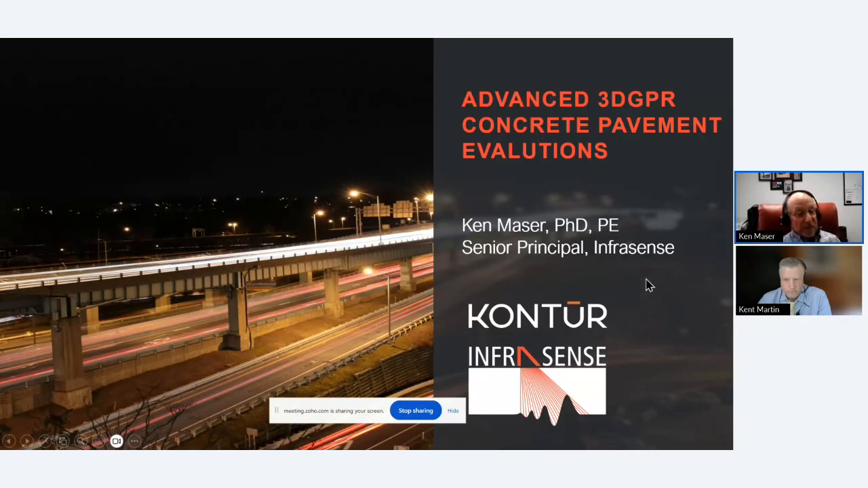I'm Ken Mazer. I'm with Infrasense. My background is in non-destructive testing of highway structures, pavements, bridge decks, and other types of facilities. And I've had a major emphasis on work with ground penetrating radar. And over the past, I think, 15 years, I've had the opportunity to work with 3D radar and have had some interesting applications, some of them with concrete pavement, and those are some of the experiences I want to share with you today.